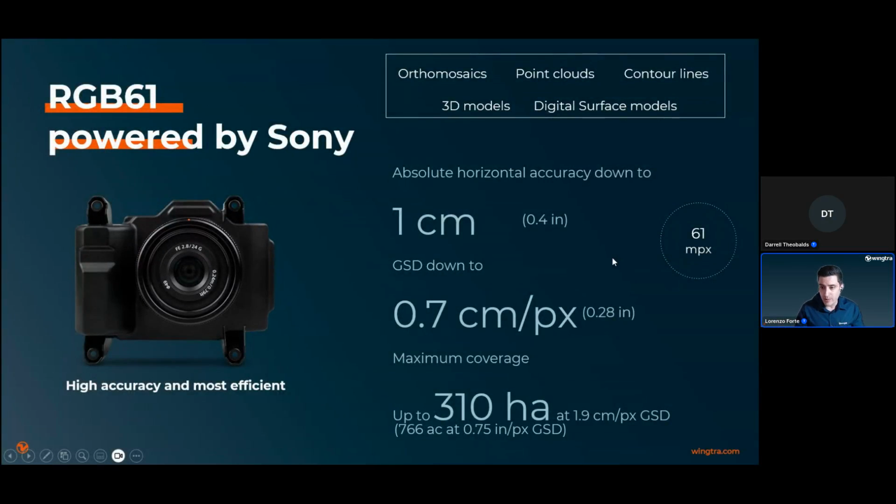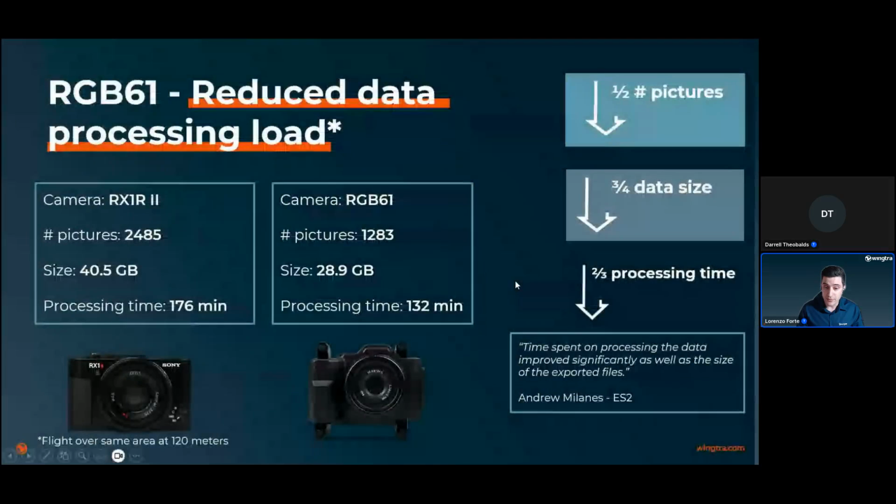So I mentioned before that we have been in photogrammetry for many years now, and the LiDAR is the missing link. So in this full cycle, let's say, of data collection over a project, RGB also is very important, an RGB sensor. And at the moment, our flagship payload is the RGB 61, powered by Sony, which allows us to cover, again, going back to that efficiency, up to 310 hectares in one flight, flying 120 meters above ground level, and benefiting from a GSD of 1.9 centimeters.